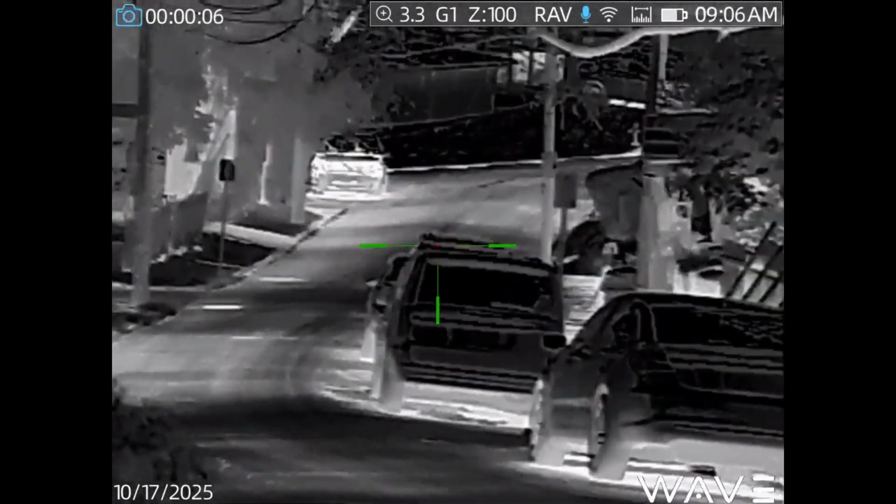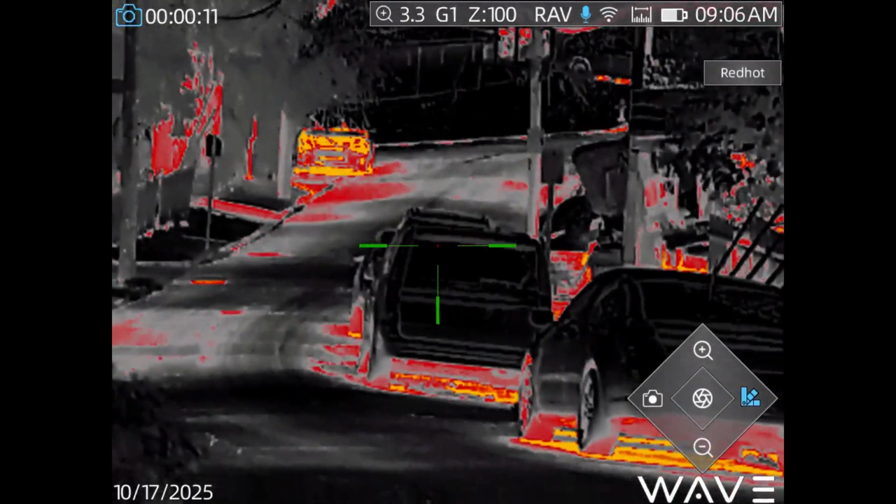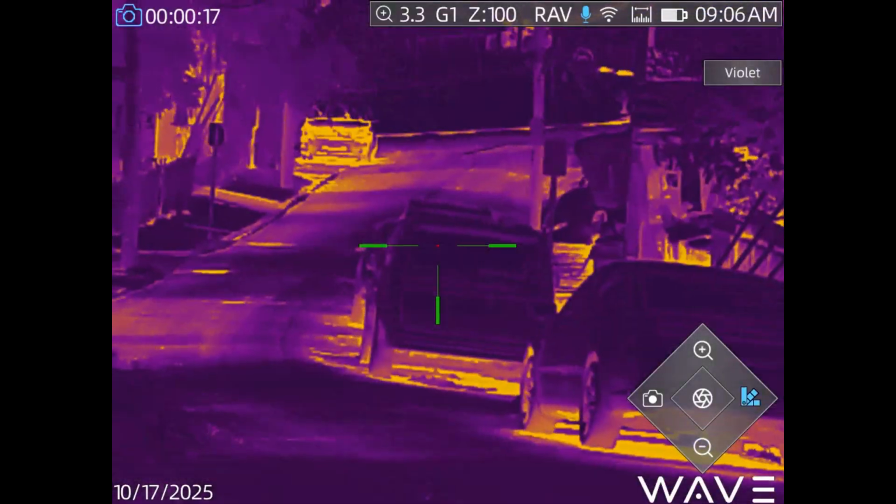Here's white hot, black hot, red hot, green, golden, violet.